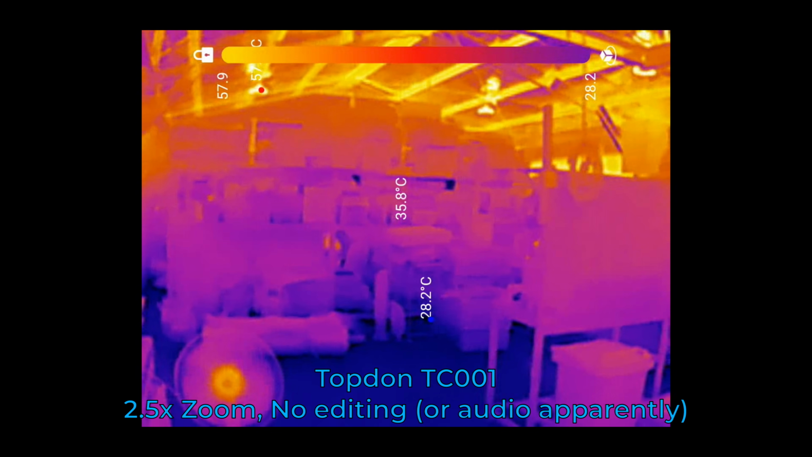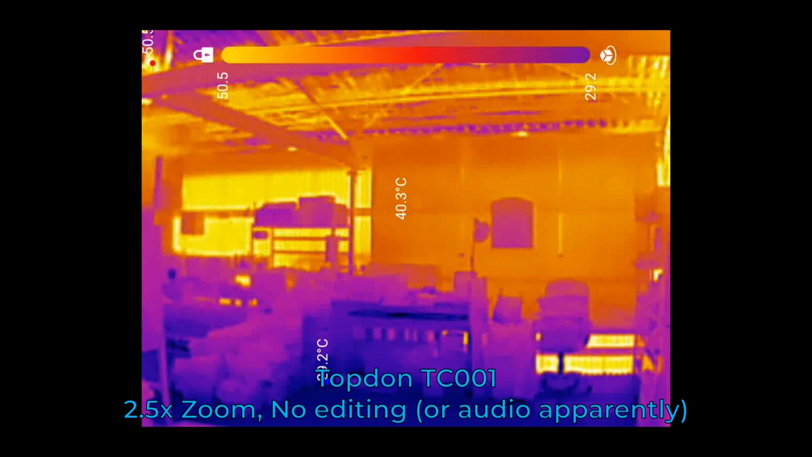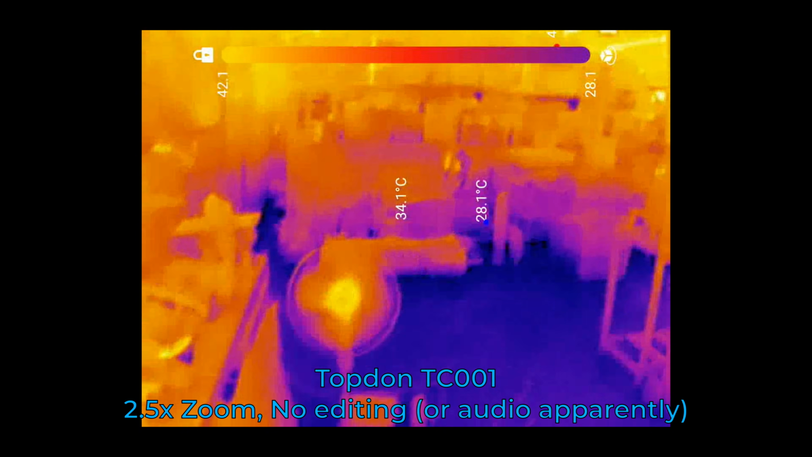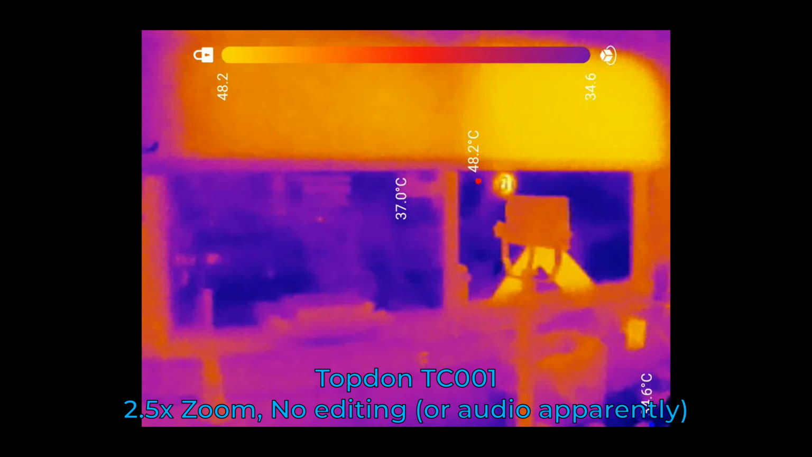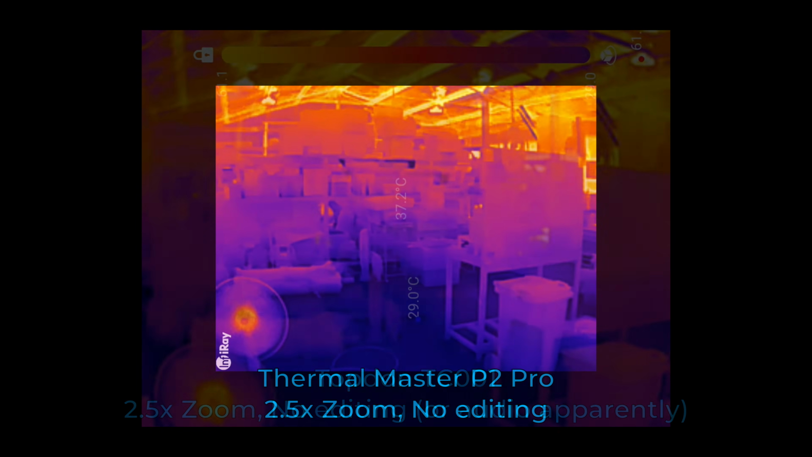Here is a bit of video footage of the workshop. The sun is obviously in that direction. That's a corrugated tin wall. That one's got some boards over it. There's my fridge, bin, fan, and it is cooler outside at the moment. Excellent. So this is a TC001 from Topdon.